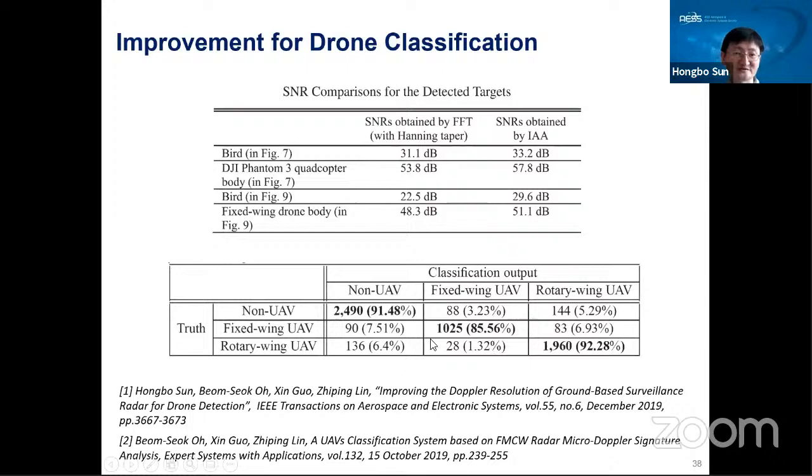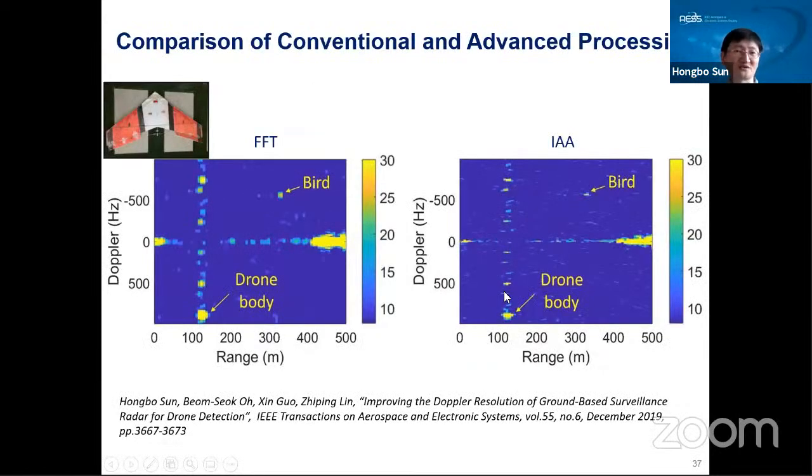The second table summarizes the classification result. We collect a lot of data, including rotary wing drones, fixed wing drones, and also some non-drone targets, for example bicycles, walking persons, or even some ground vehicles.